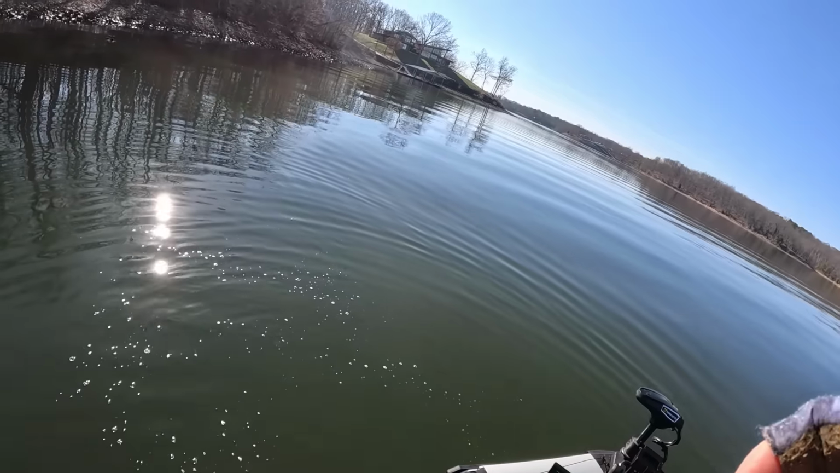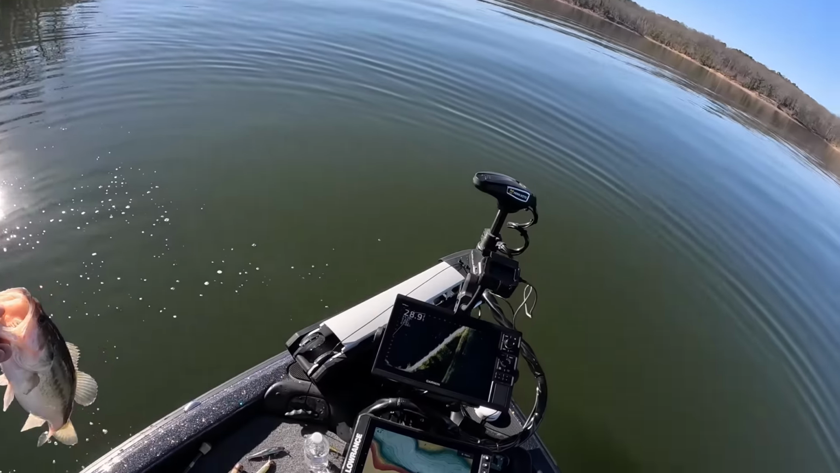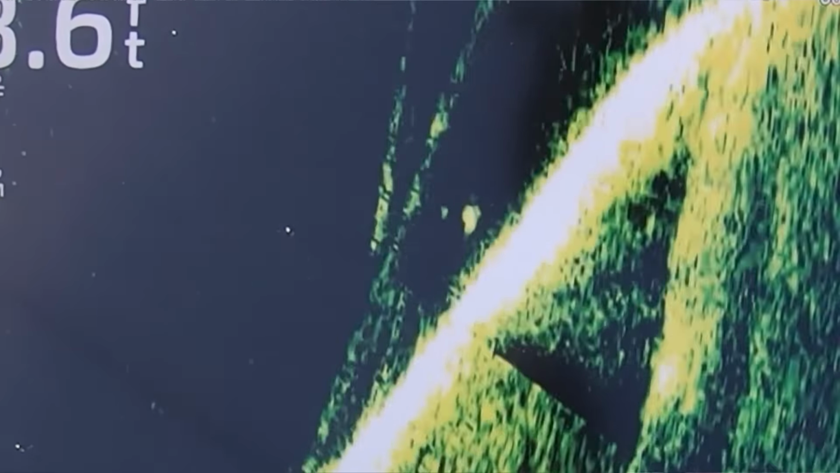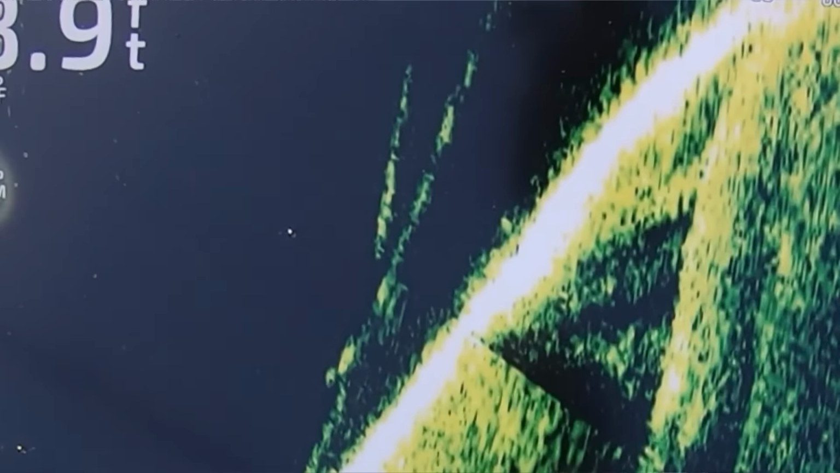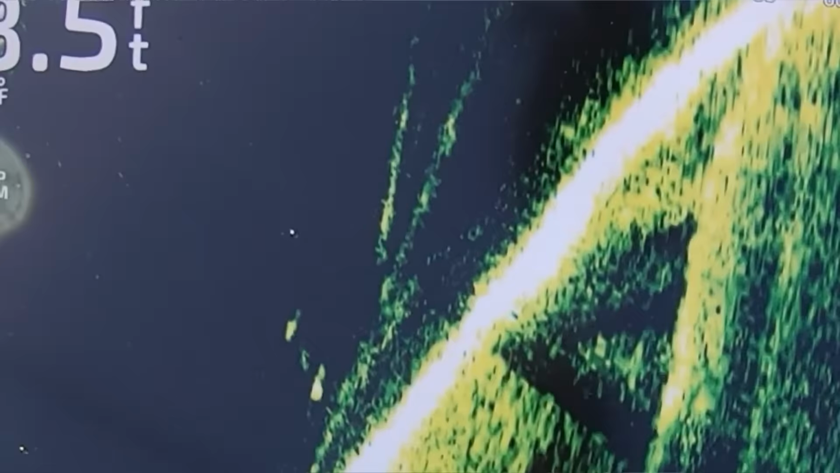Chunky little monkeys. There's a bunch down there. Possibly catch a couple more. Look at that. That's the one I just caught. Just following it down. Looks like he's about to eat it. Dang it.